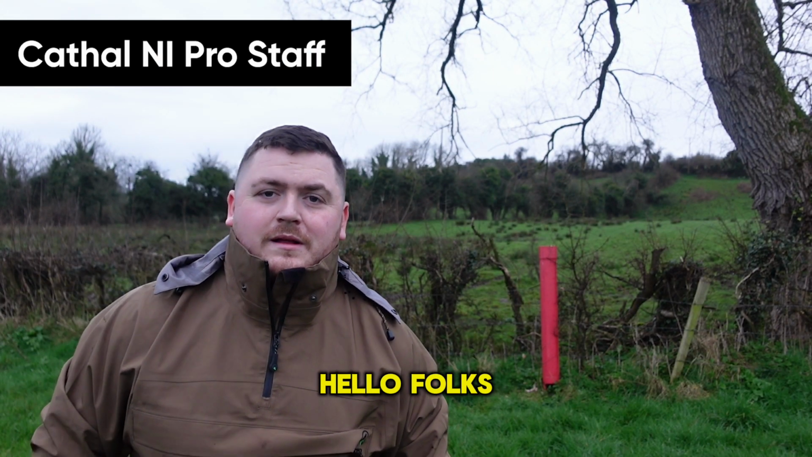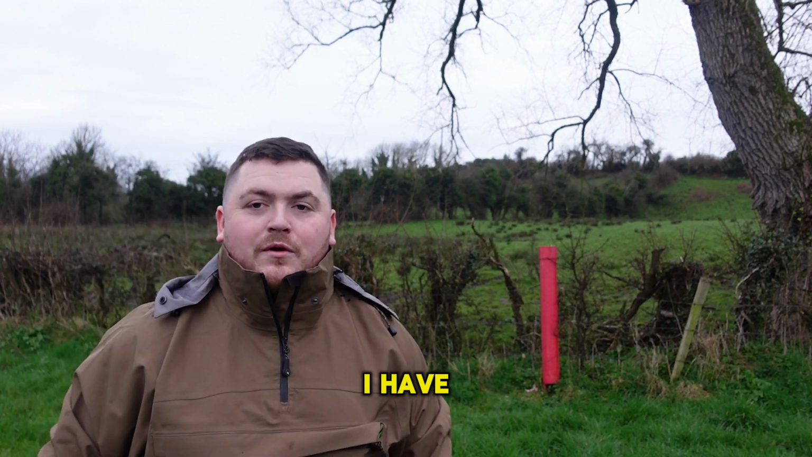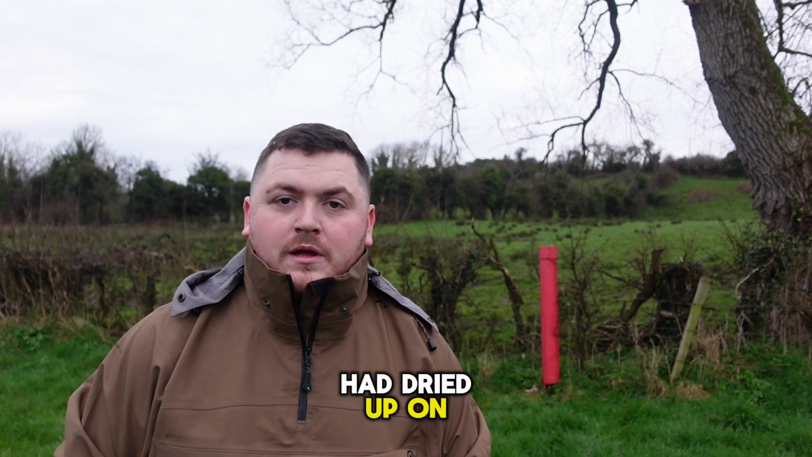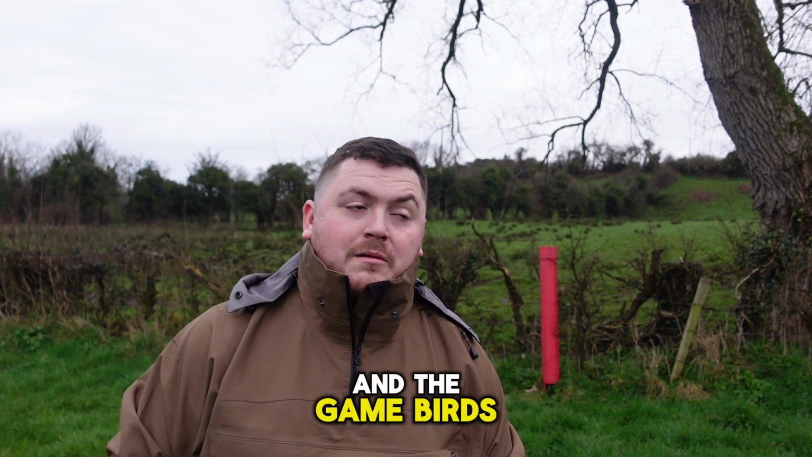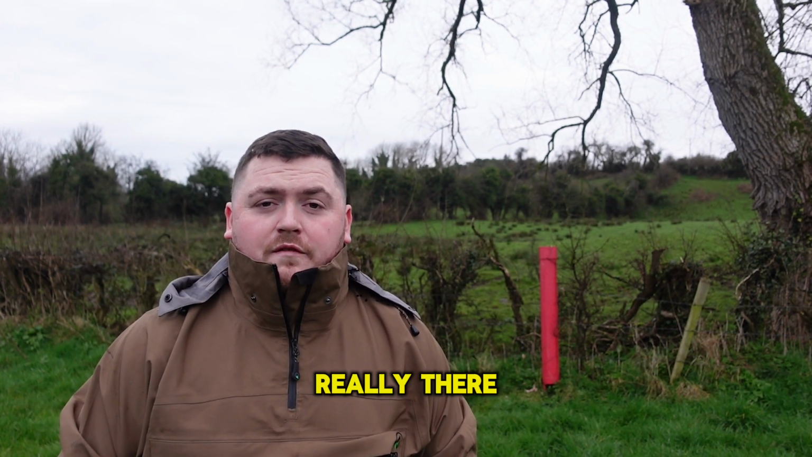Hello folks, a little update here on the bait station. See behind me here, I have it moved. The reason I moved it was that the foxes had dried up on the farm that I was at. They just had moved on from the area. The farmer had taken all the sheep in for lambing, and the game birds that we had on the ground had also moved on, so there's nothing really there for the foxes to eat.